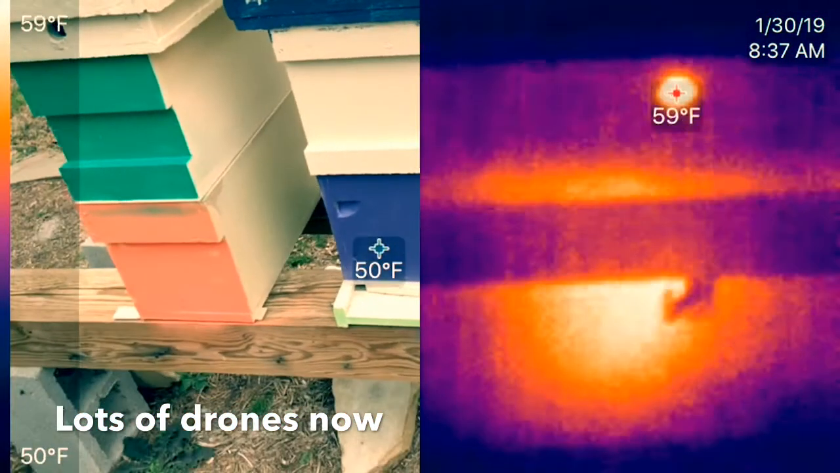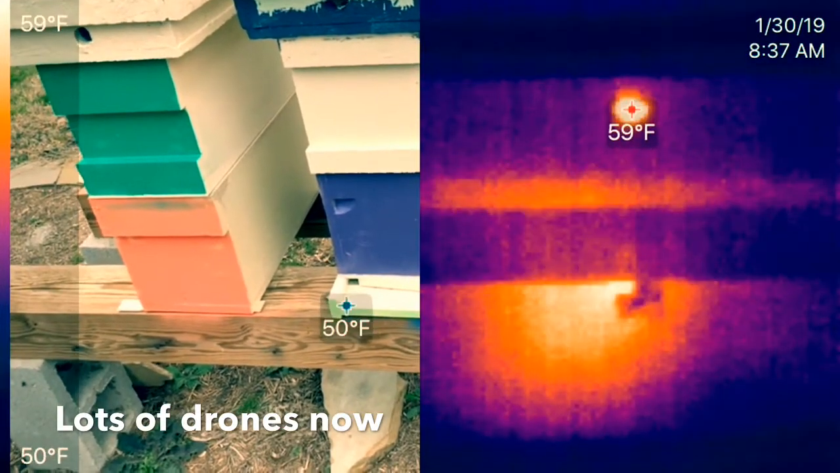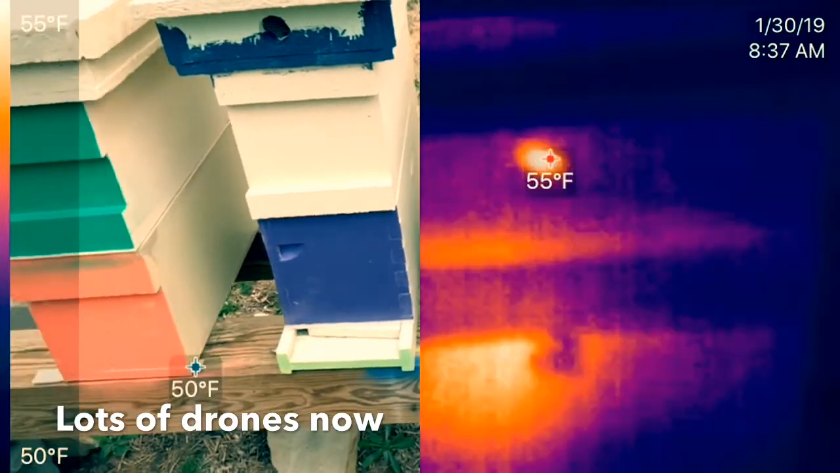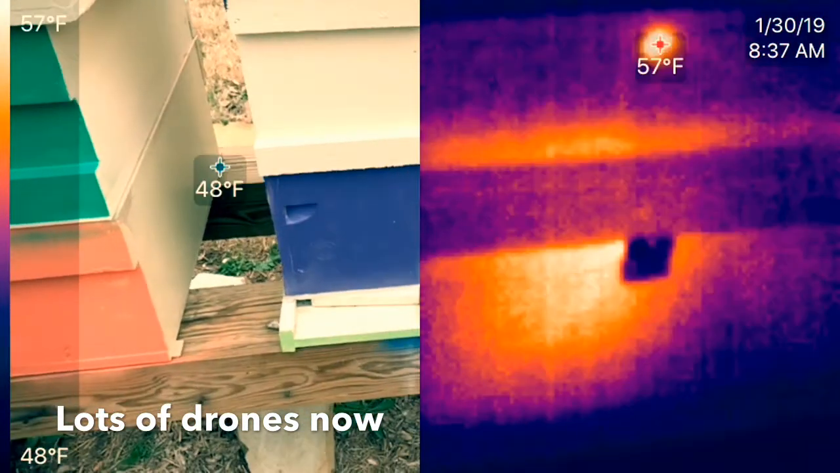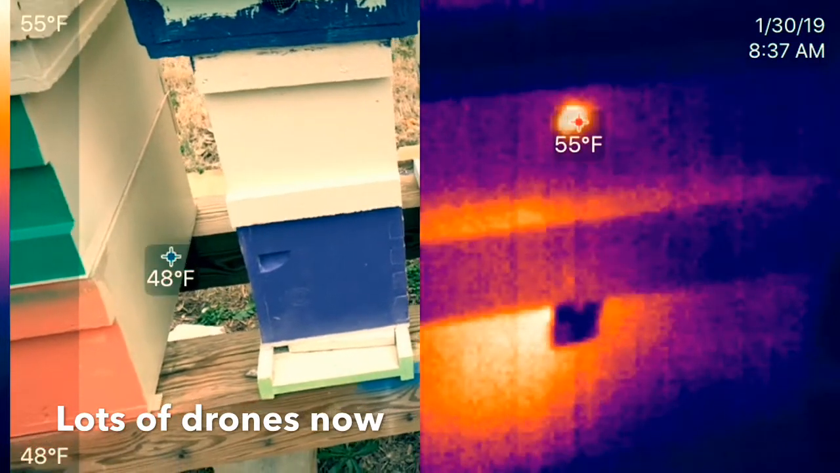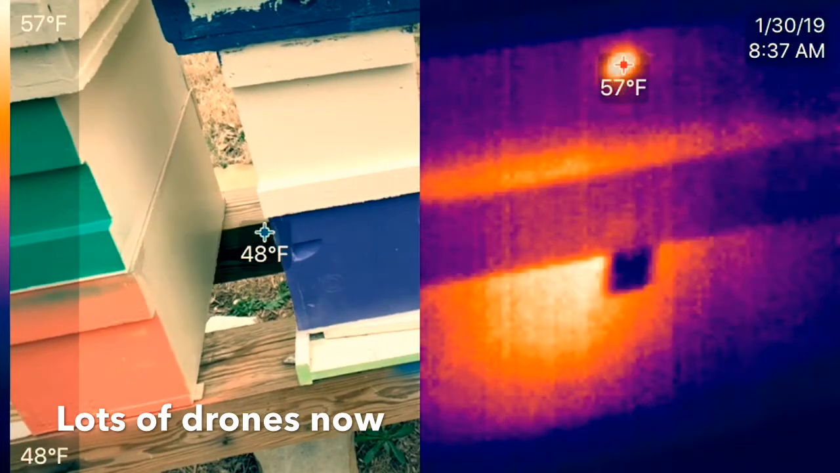This one I went through and they've got drones. And another thing, I need to take probably a couple frames of brood from this box right here, just to make some room, or I need to add another deep box on top of this.